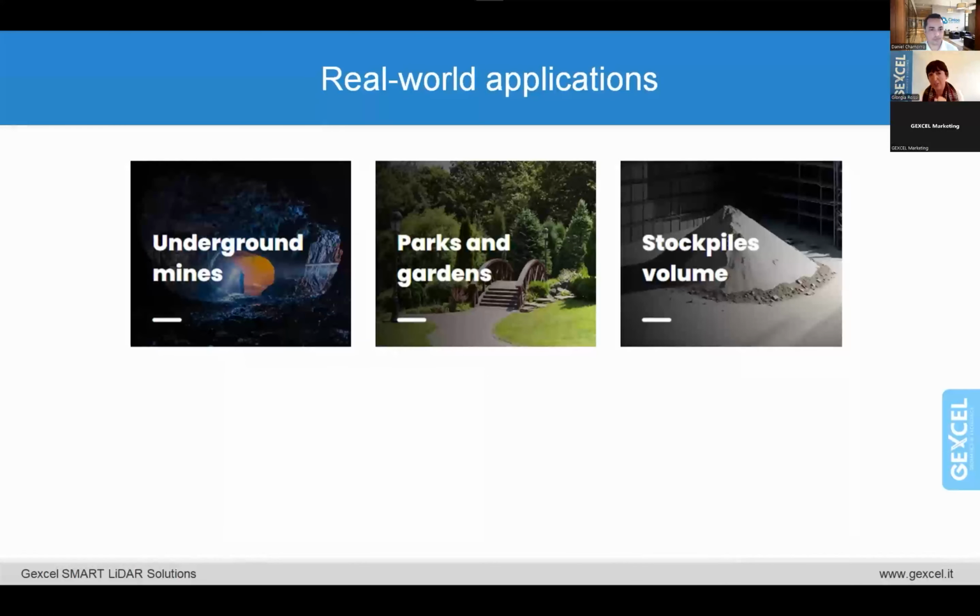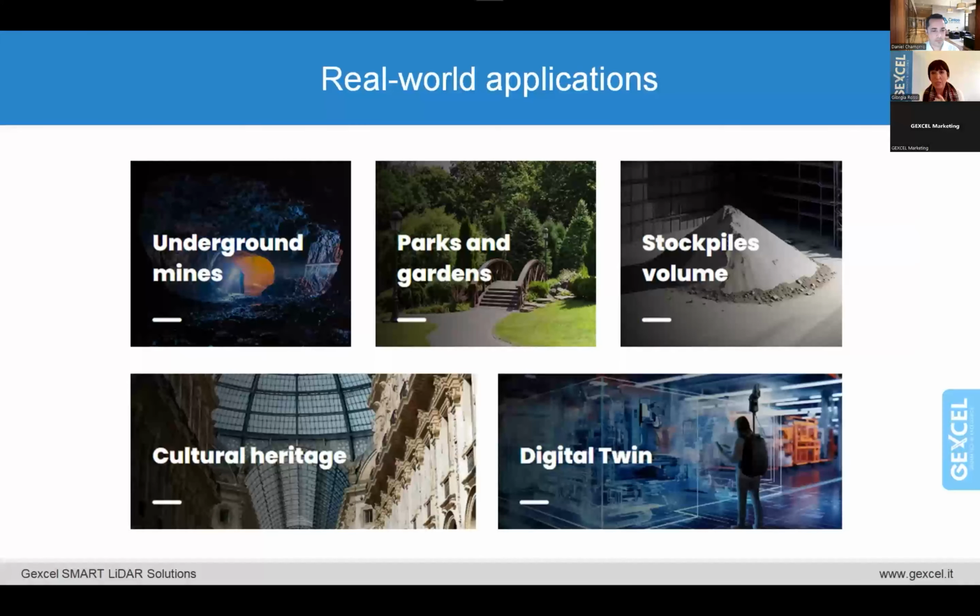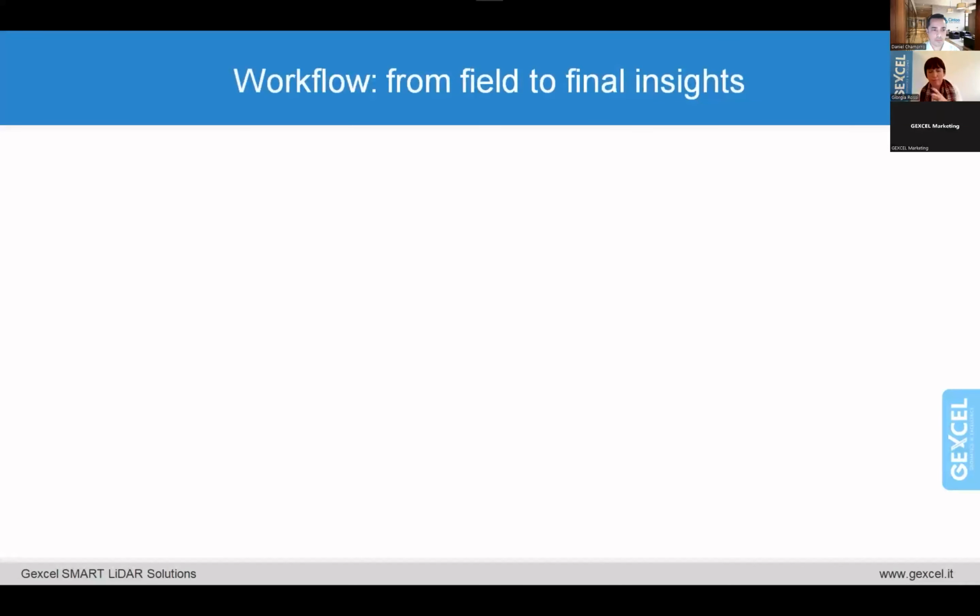And this is something nice because you can walk around the stockpile, but you can even mount it on the crane. And so you can automate all your indoor stockpile acquisition, cultural heritage, digital twin. So really, you can spread between the different applications very, very easily.